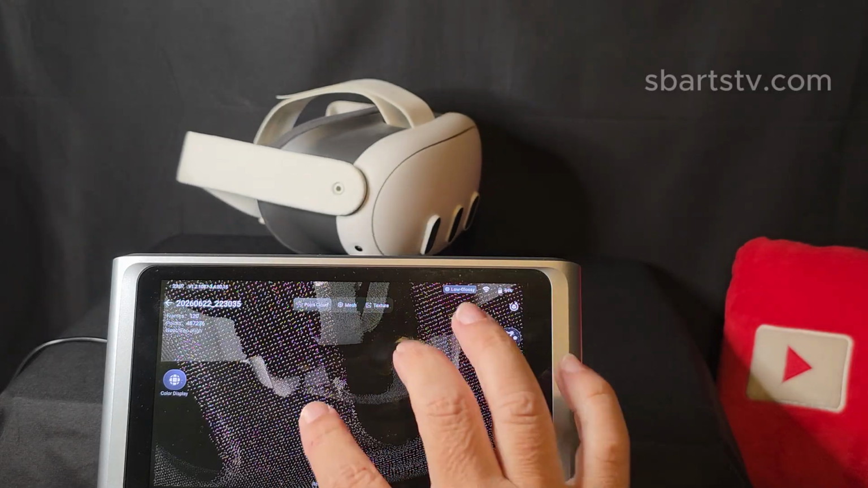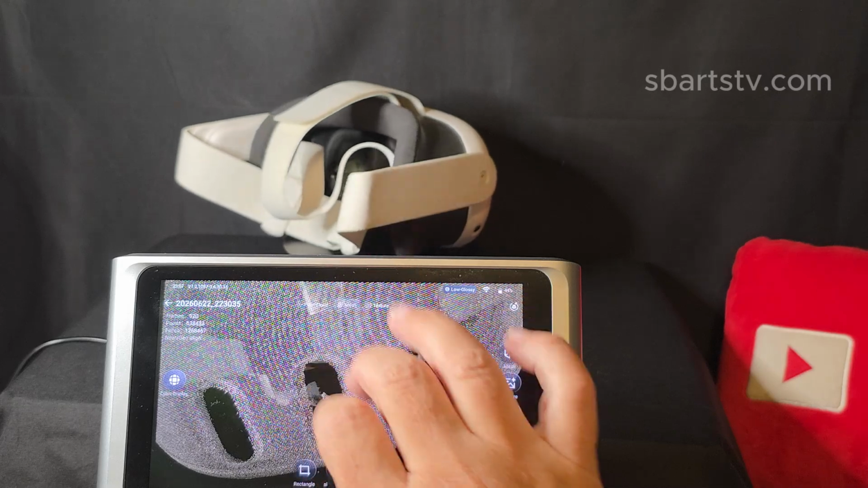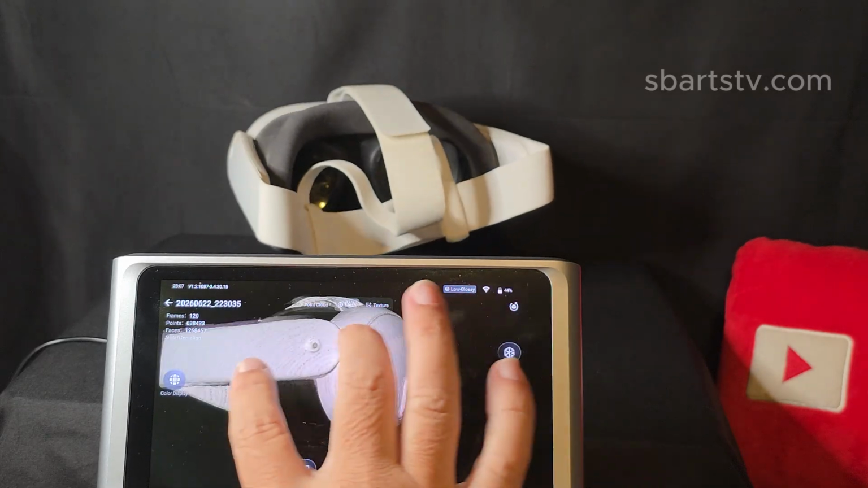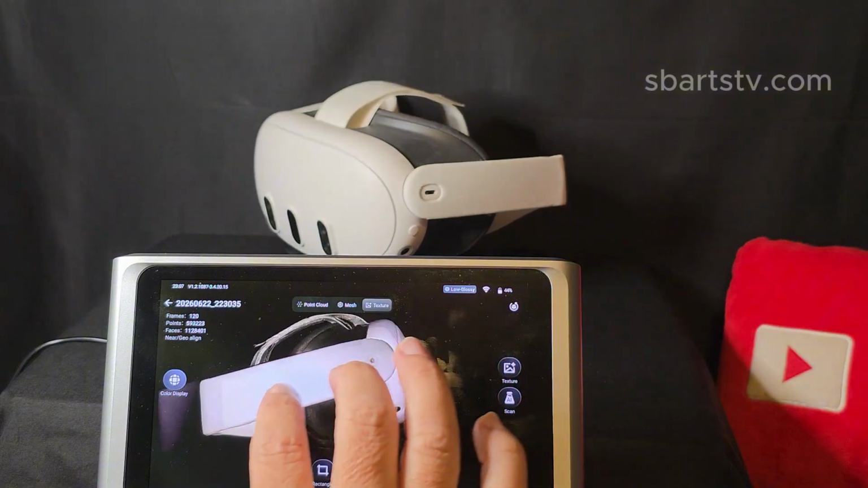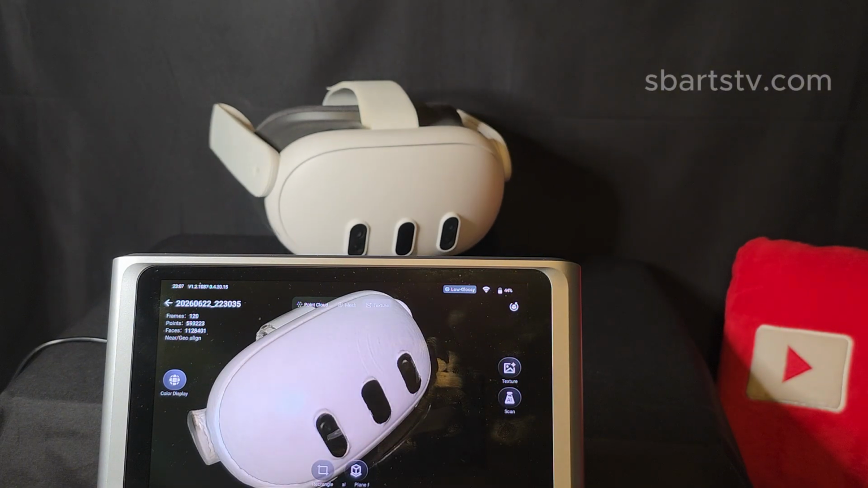I wanted to at least show you this 3D capture, and the point cloud right here, see the points, and then we go to the mesh. Here's the mesh, and then I want to show you the texture, and it's a 24 megapixel camera color texture.